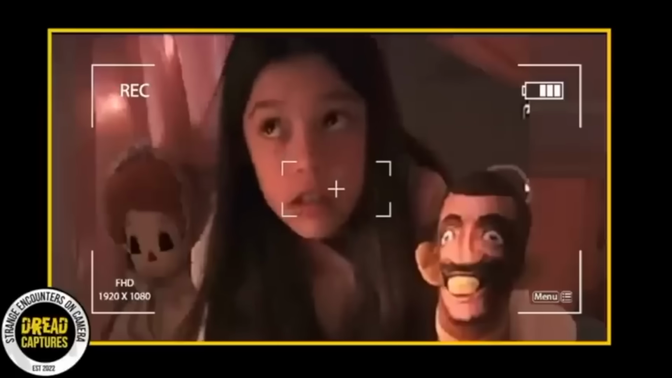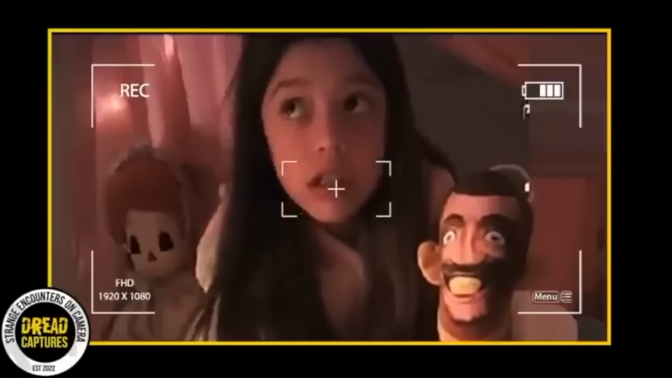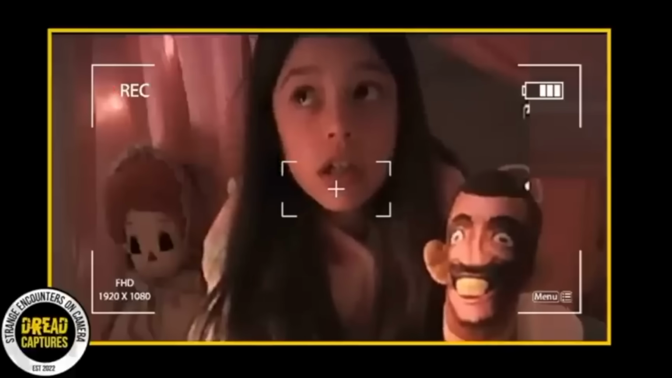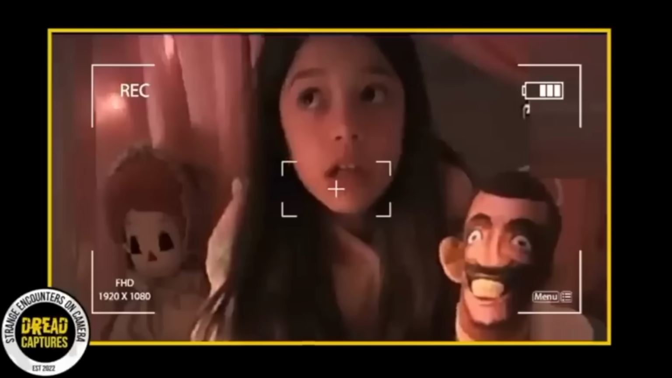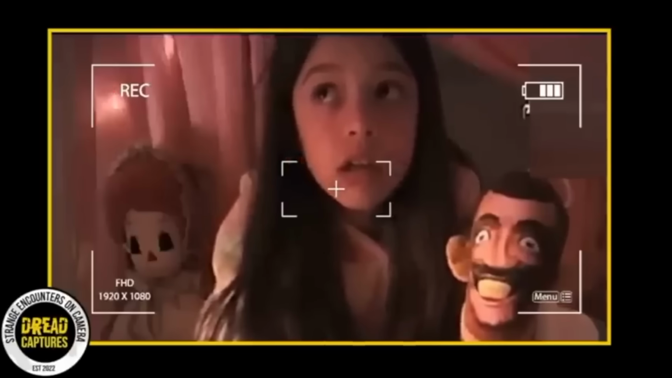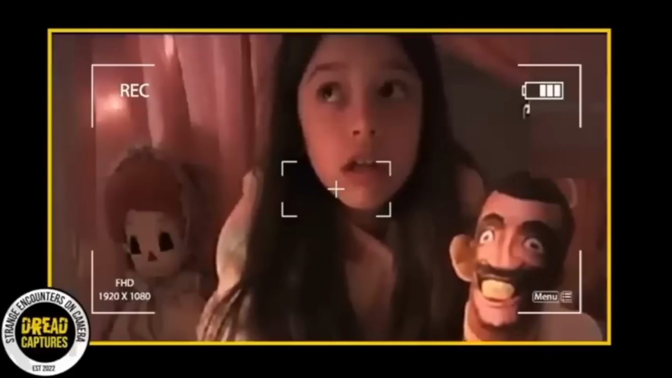The girl abruptly stops talking and appears to freeze in fear, staring intently at something off camera. This unsettling silence continues for over 20 seconds before she gets up and quickly leaves the room, leaving the camera recording. And it's kind of faint, but you can hear her. It's almost like she's saying, "Mom, Dad," like she's freaked out.